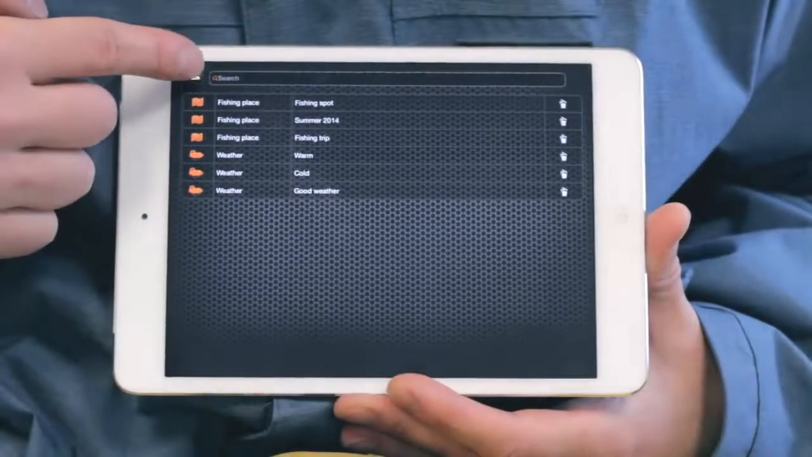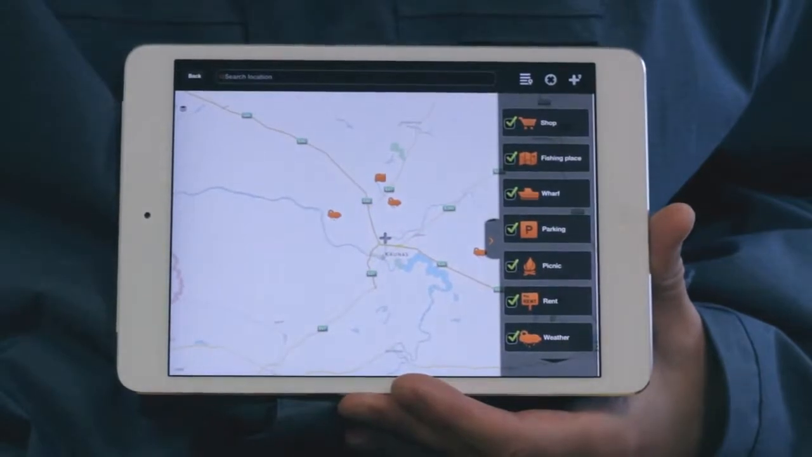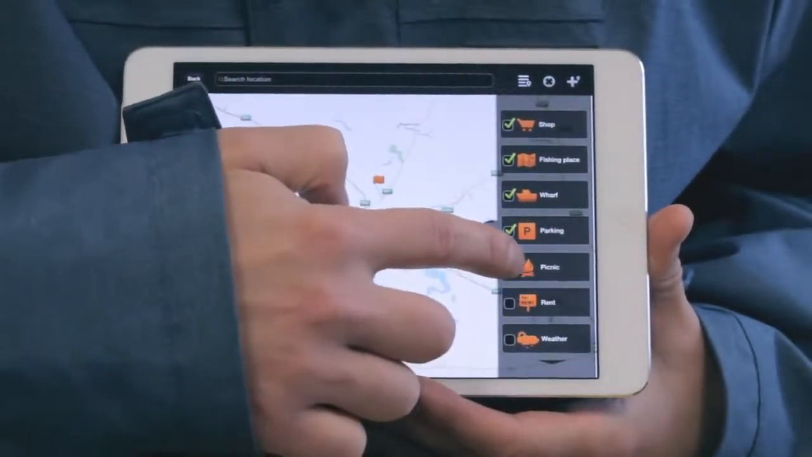Locations are categorized by type. You can choose this every time you add a new location. Types can be filtered by clicking on the arrow at the right-hand side of the map and unticking the ones you wish to hide.